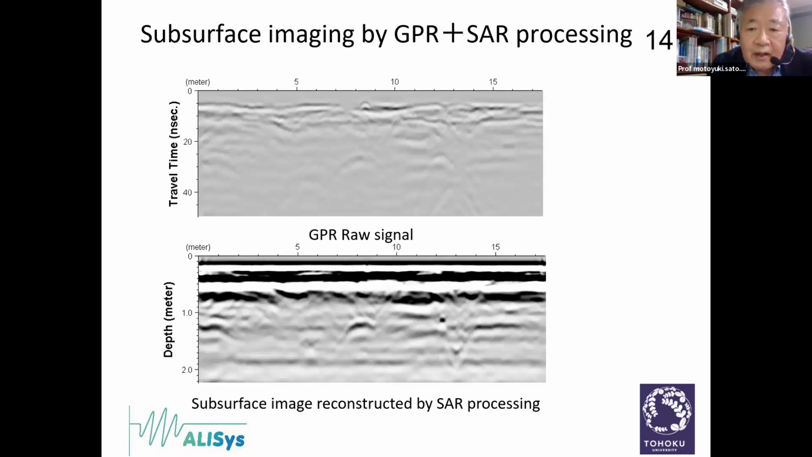Okay, I show one example of how SAR processing applied to GPR works. The upper figure shows one of the B scans. It's a raw signal. The horizontal axis is about 15 meters, and the vertical axis is the travel time. We can see several hyperbolic curves in this B-scan profile. The figure at the bottom is the SAR-processed image.